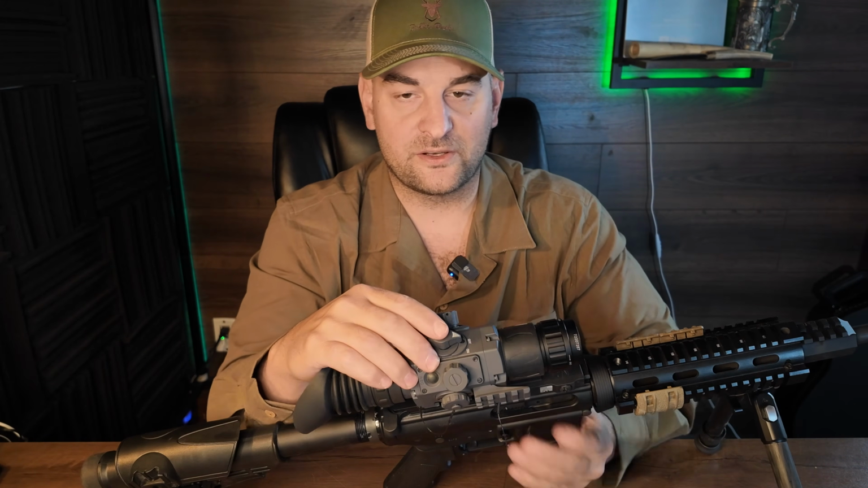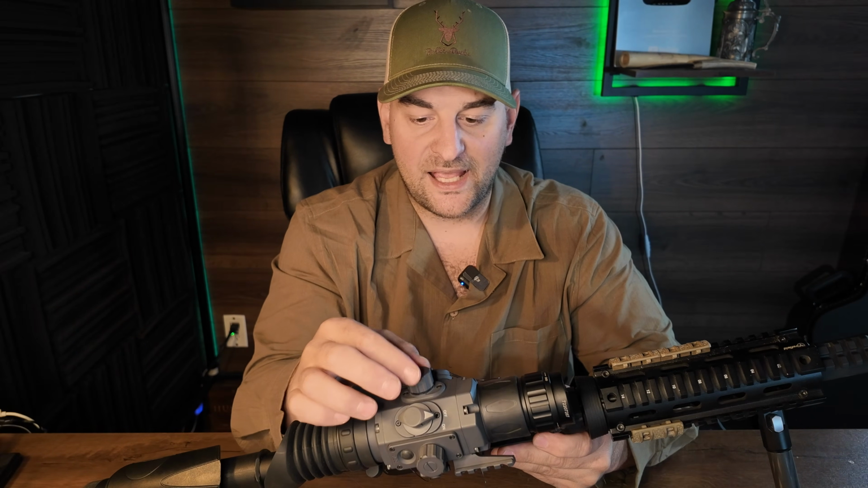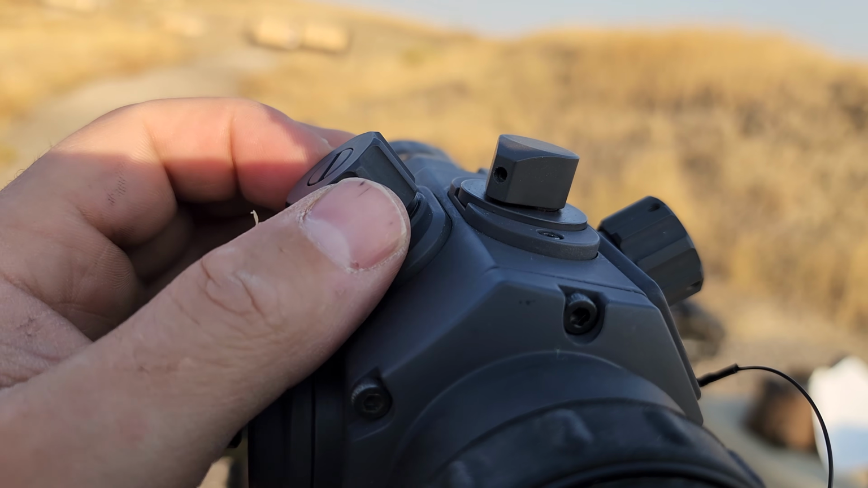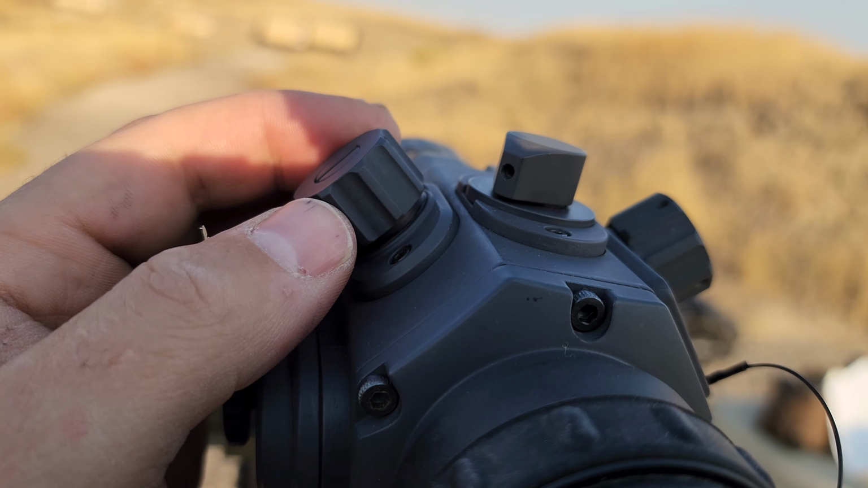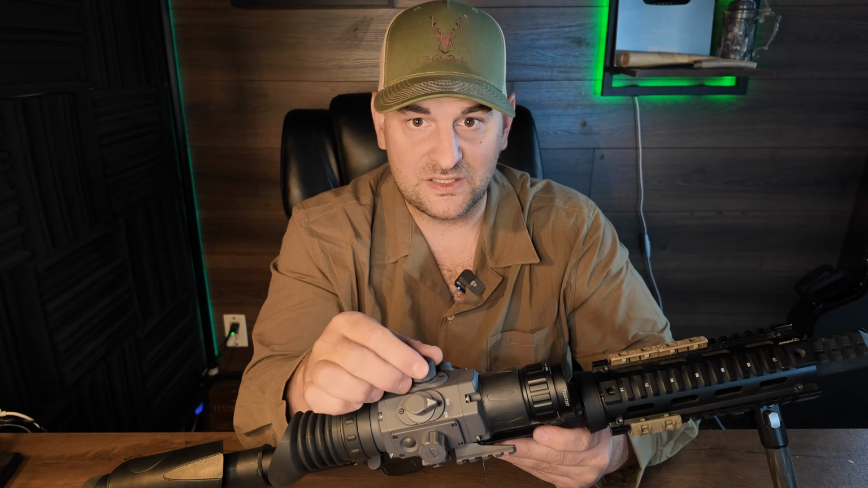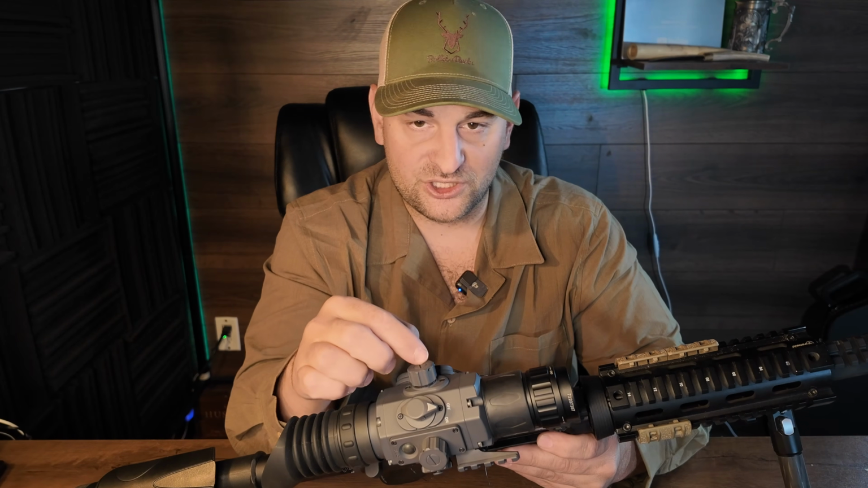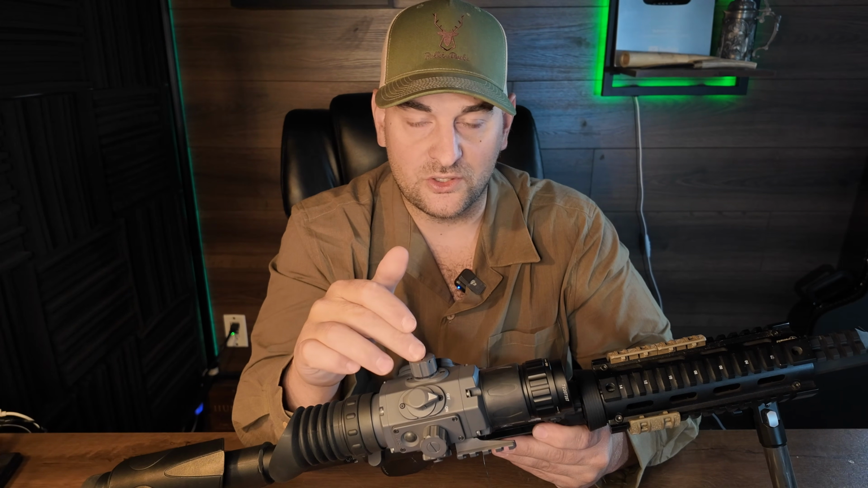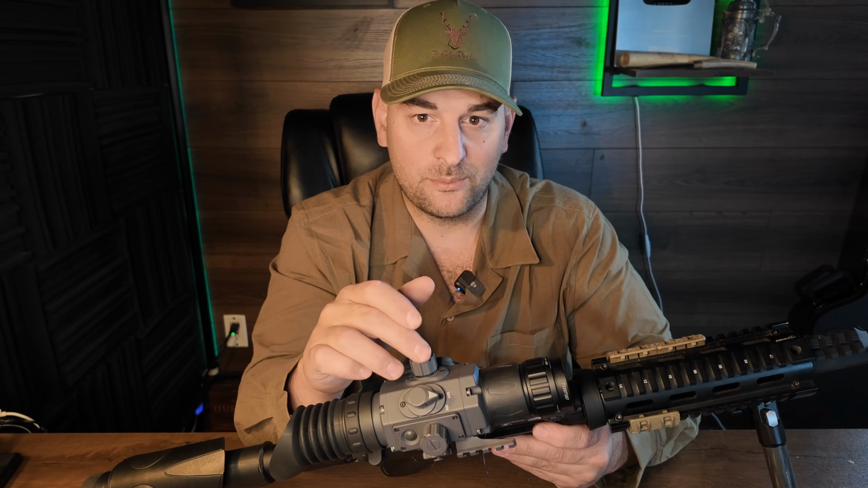On the other side of the scope right here, you have a knurled metal knob that's also a push button. This is your primary menu for bore sighting and a whole bunch of other settings. So you can scroll right through those settings really easily by turning the knob and then push down to select, and then turn the knob again to select those sub-menu settings, and then hold it down to exit the menu. This is also used as your elevation knob when setting the scope to zero.